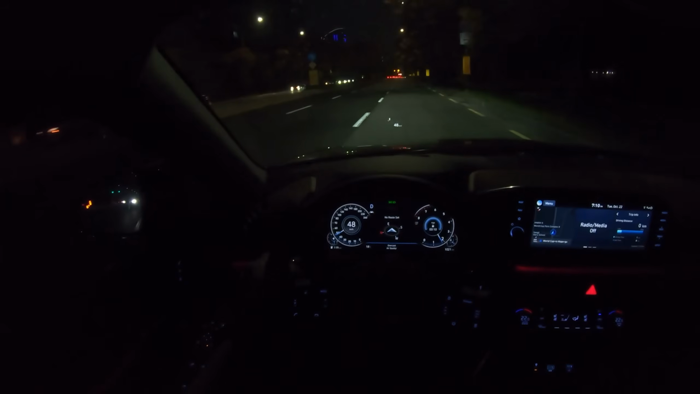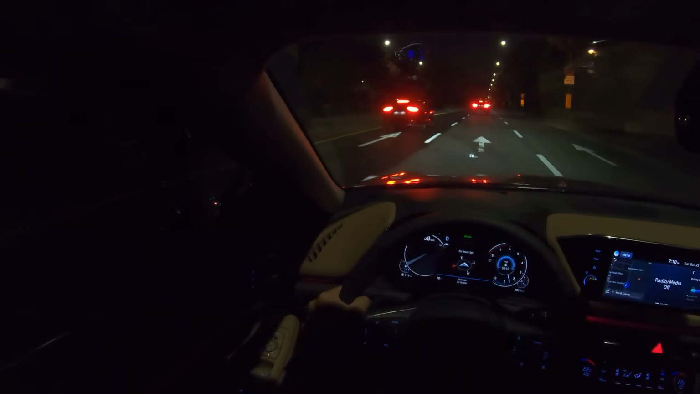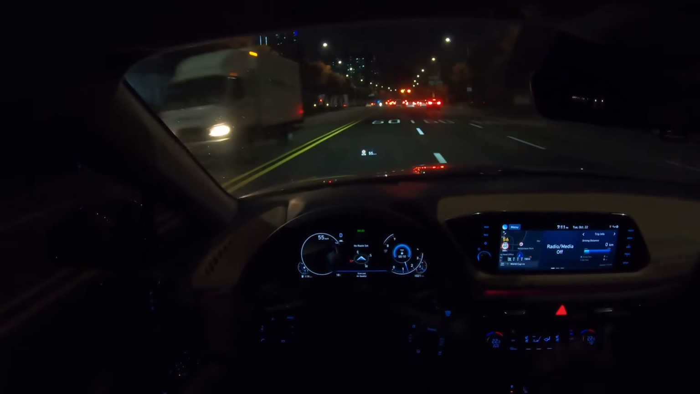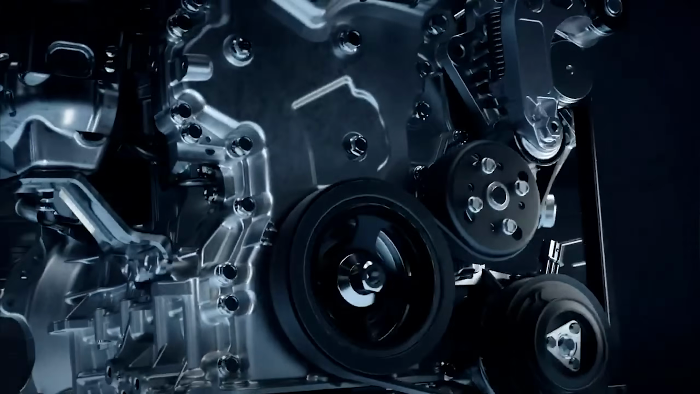So what about this turbo? It's got something called CVVD. That was just the cross traffic alert right there. And that's a Stinger. Wow. So the 1.6-liter turbocharged gasoline has something called CVVD.